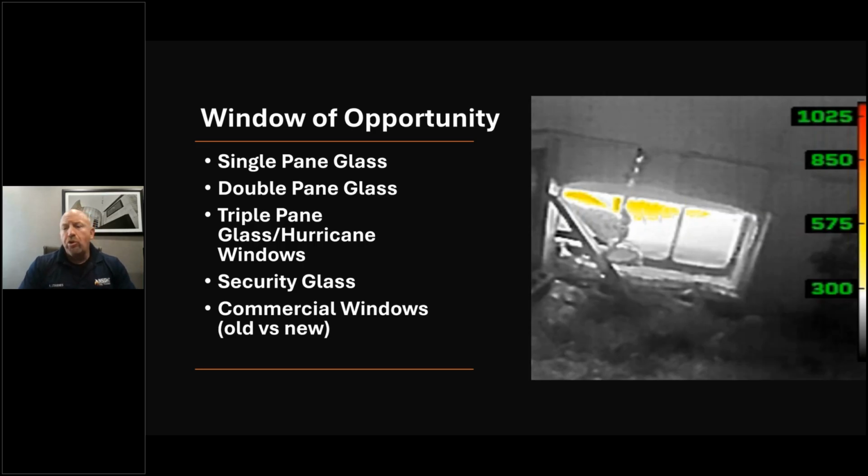Certain windows will show heat much easier than others, such as single pane glass. Double pane glass, not quite as easy, but we will see energy around the edges of the frame where the caulk fails. And in many cases, you will see the top sash fail and drop before the actual glass fails. We'll see the interior panel fail and see movement or heat transfer from the inside of that double pane glass before we actually see the entire thing fail.